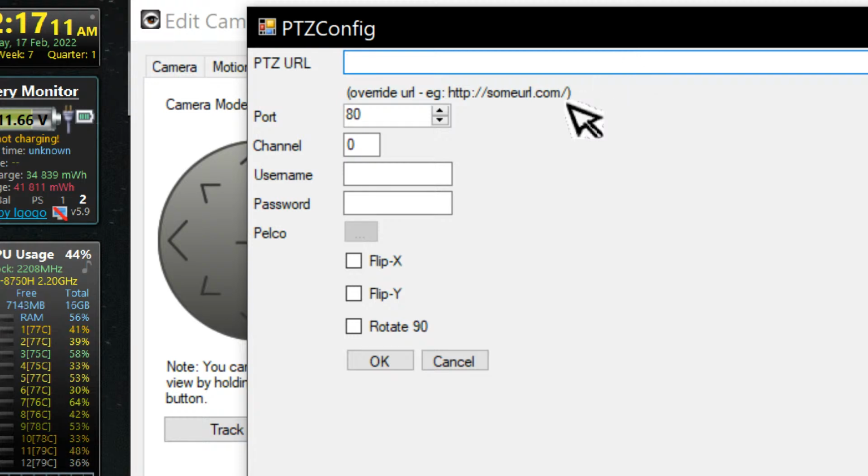Someurl.com. Oh, we could try it. Maybe it overlays a graphic once that's working.